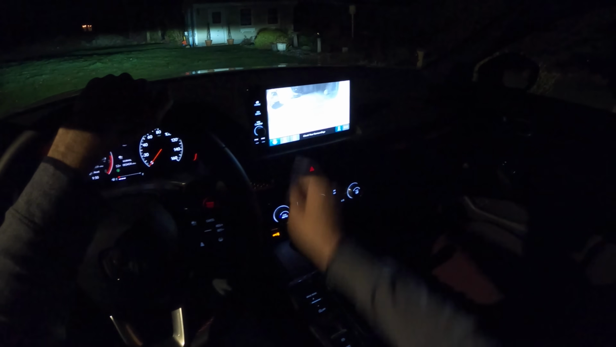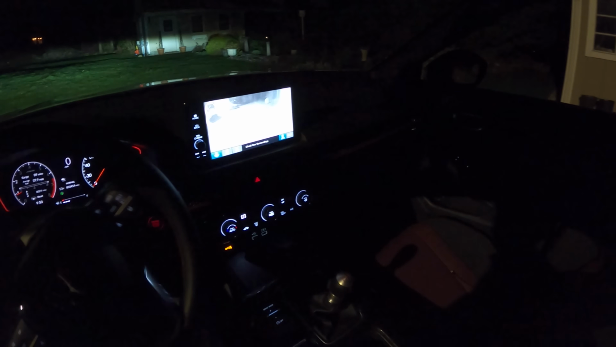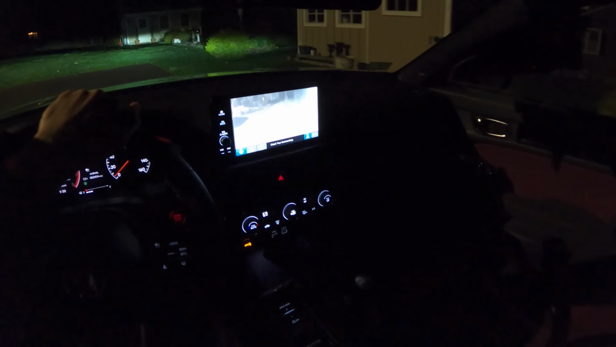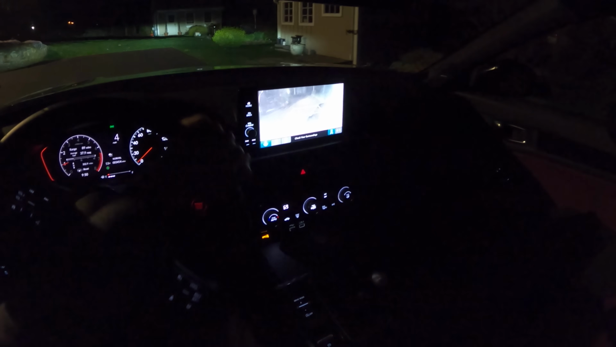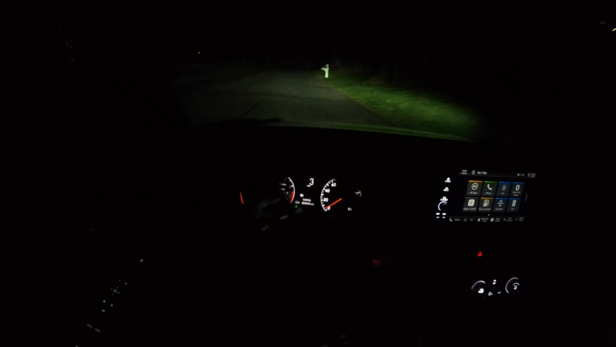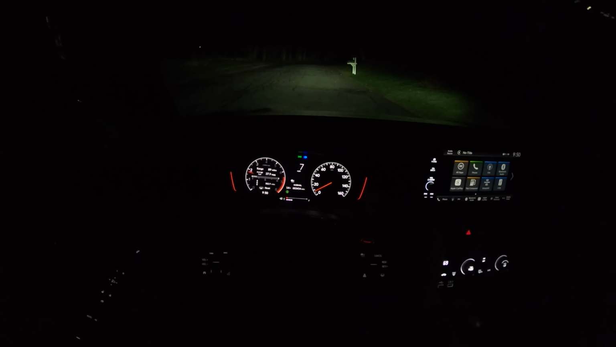Nice, fairly bright, good in low light, reverse camera doing the job. We'll see how it is when we get out into the dark part of the driveway. Still helping us out. Not ideal, but you know, better than nothing, I suppose. But I'll tell you what, these headlights are just phenomenal. Check these out. Look at that. Those high beams really do the trick.